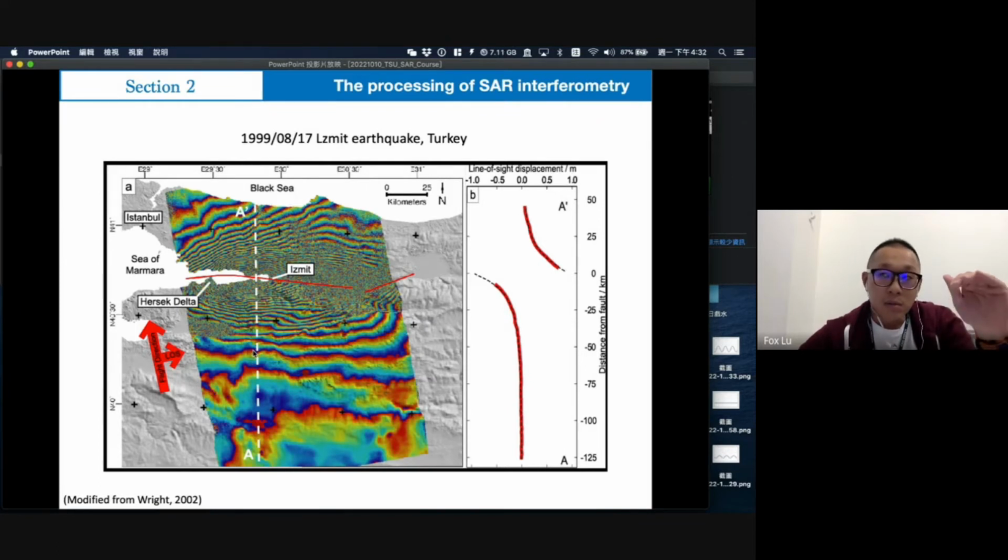So this is the right side lateral movement of this image. This part moves away from the line of sight, so its distance increases, and this part gets closer to the satellite, so the line of sight displacement decreases. So these areas have moved to the right.